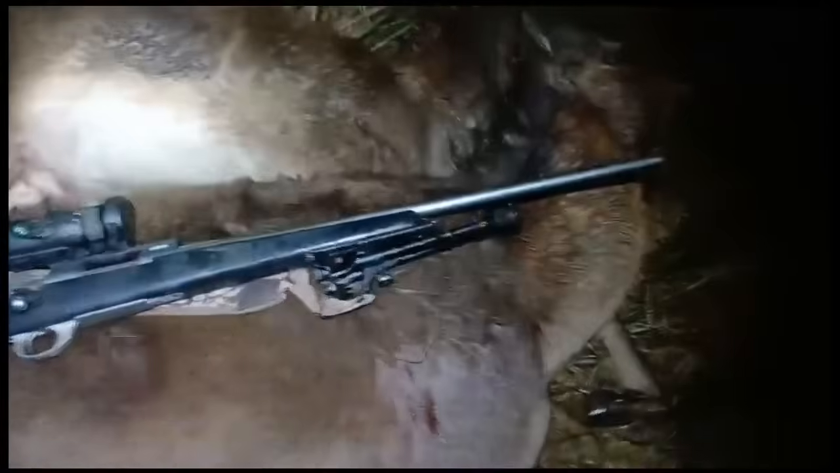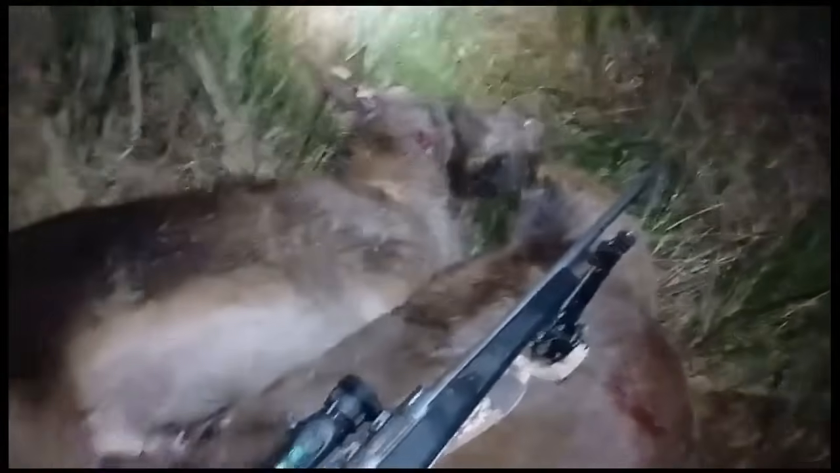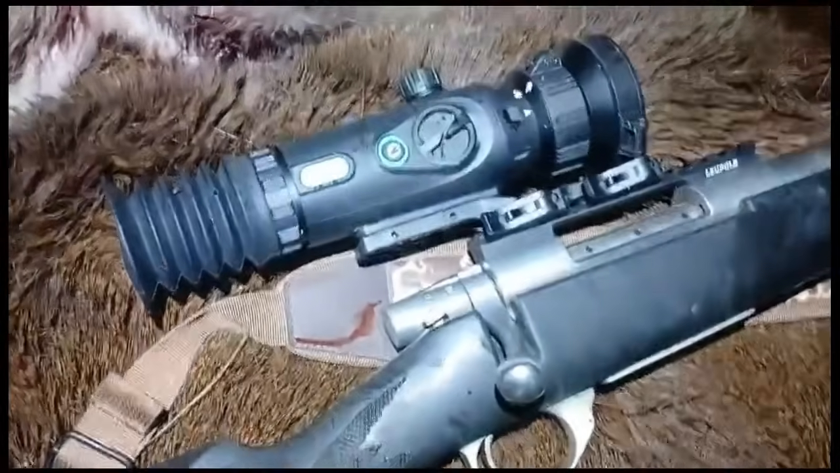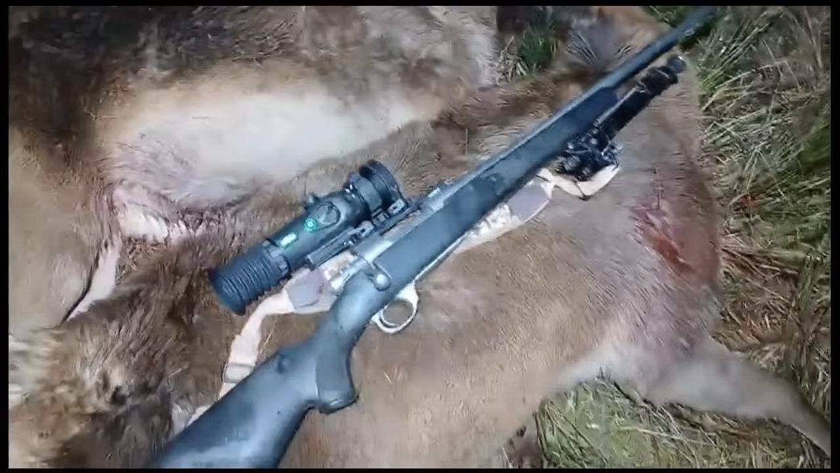Yeah, so that's it, done and dusted. Got them both back out. I've still got to take the guts out of this one yet. But yeah. So that's the new One Leaf AI Mars MT1000 in action.